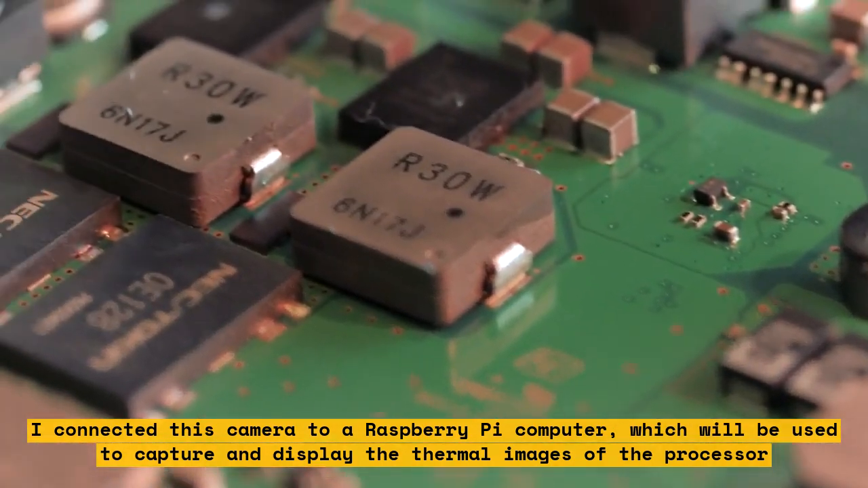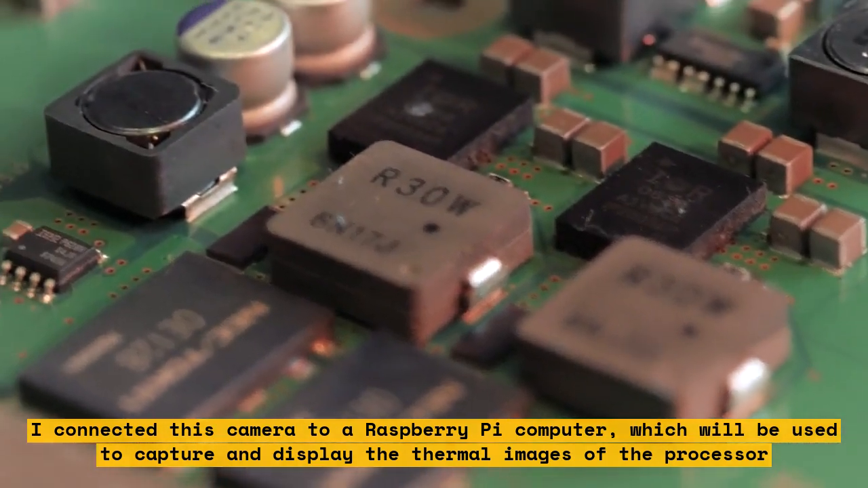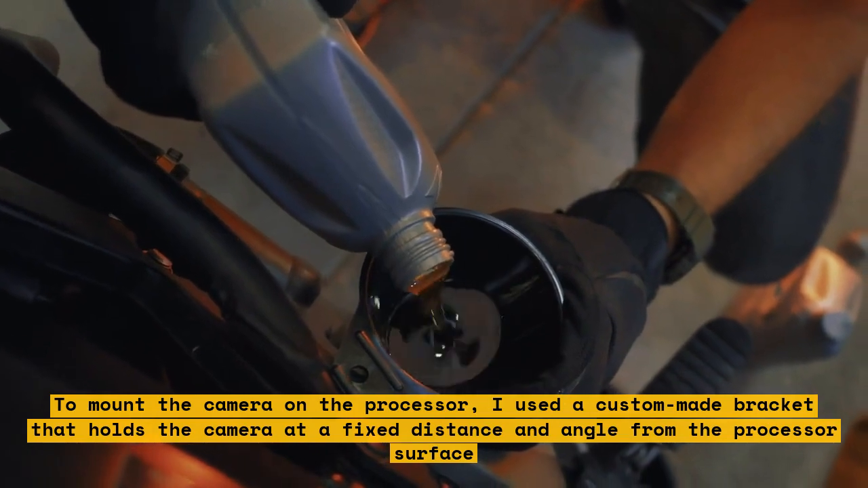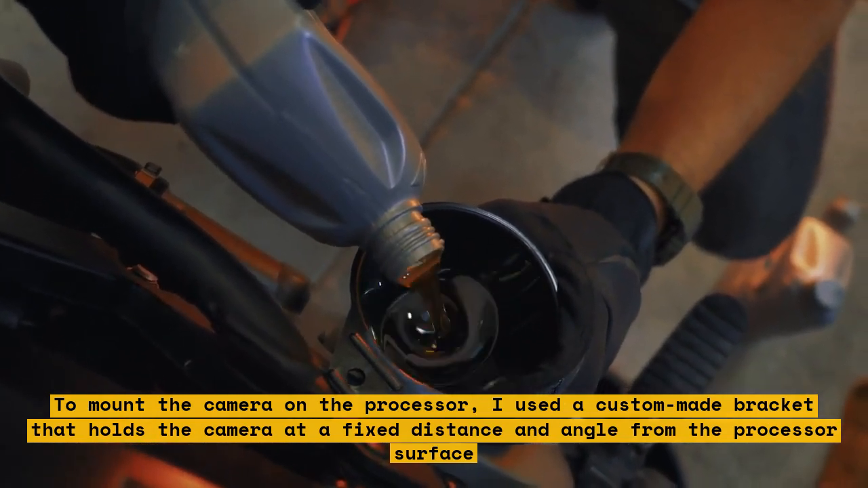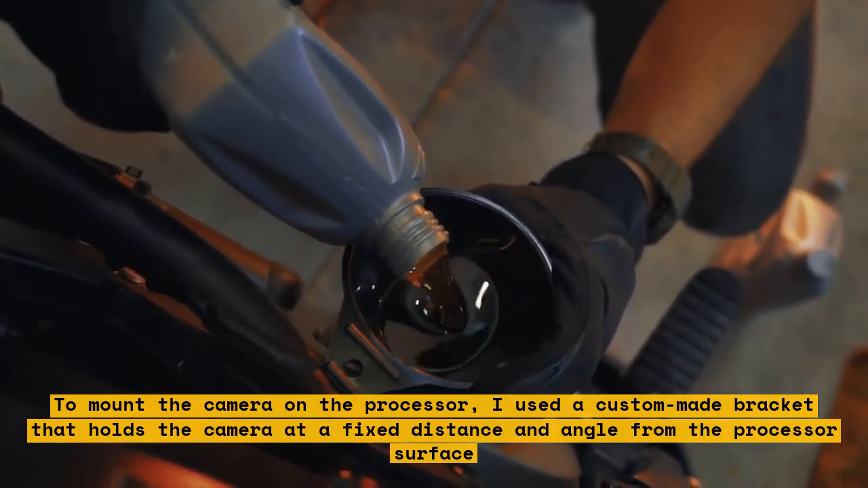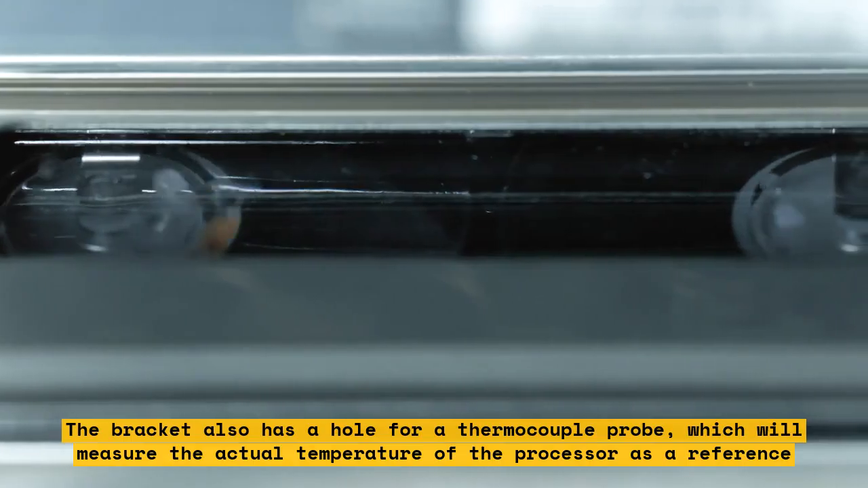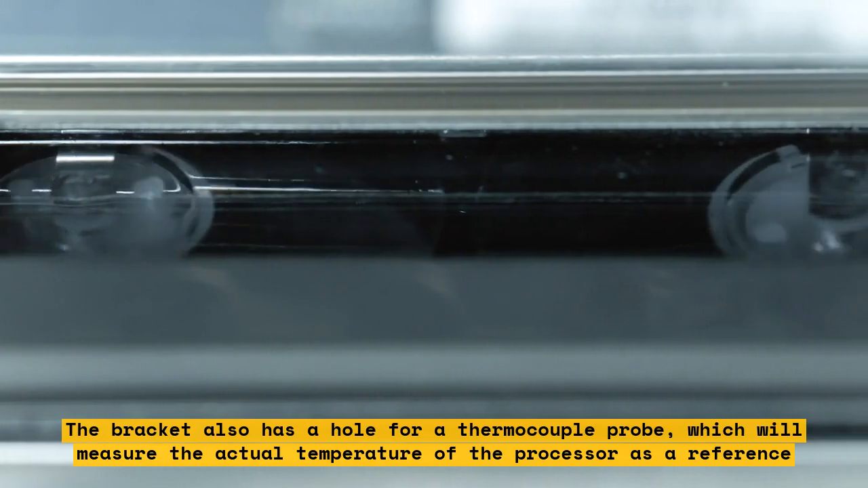I connected this camera to a Raspberry Pi computer, which will be used to capture and display the thermal images of the processor. To mount the camera on the processor, I used a custom-made bracket that holds the camera at a fixed distance and angle from the processor surface. The bracket also has a hole for a thermocouple probe, which will measure the actual temperature of the processor as a reference.